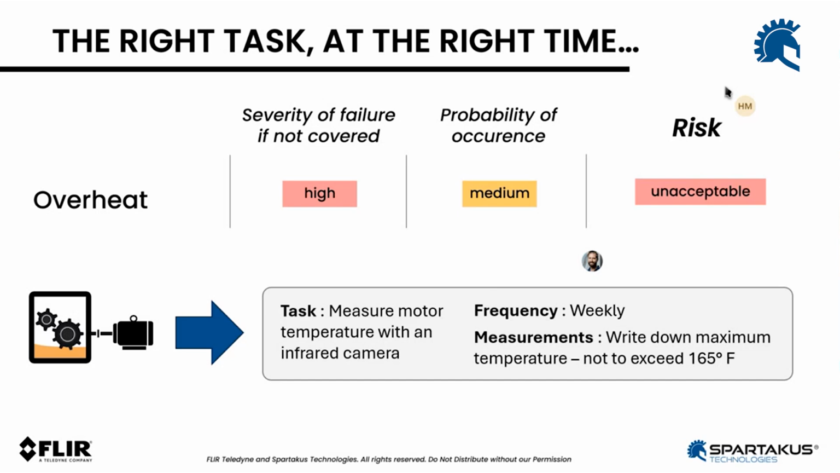So again, this is an example of what I typically see of temperature measurement for rotative assets in the businesses I work with, or we work with, Spartacus and FLIR. And of course, there are different options, right? There are some permanent sensors for temperature, permanent cameras, right?